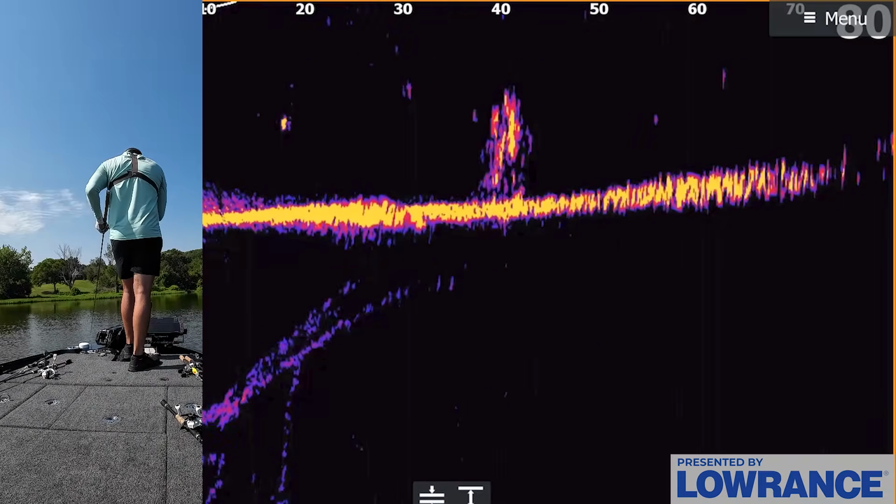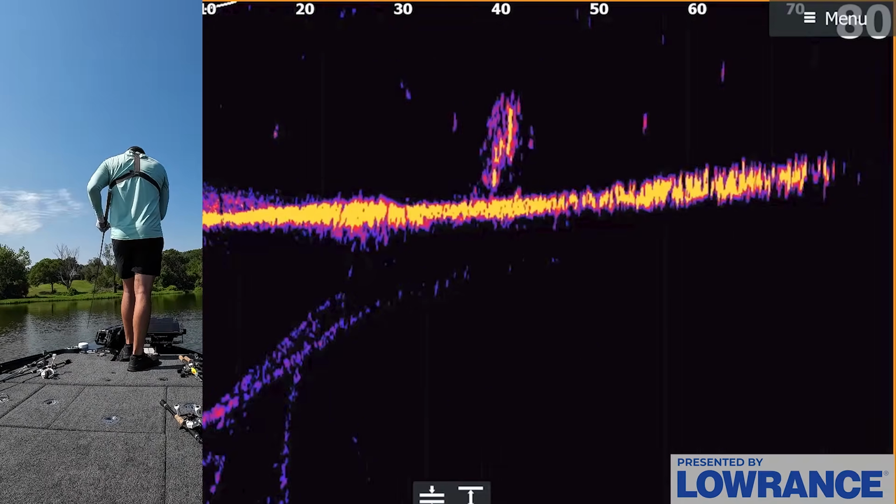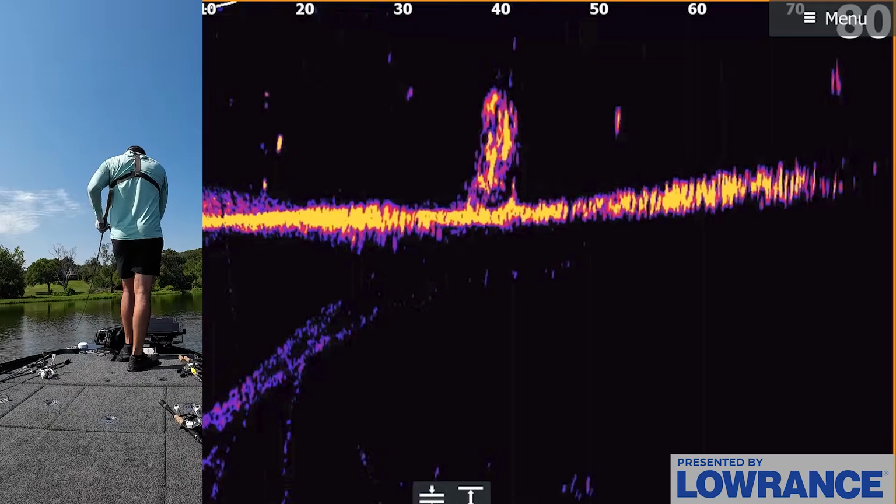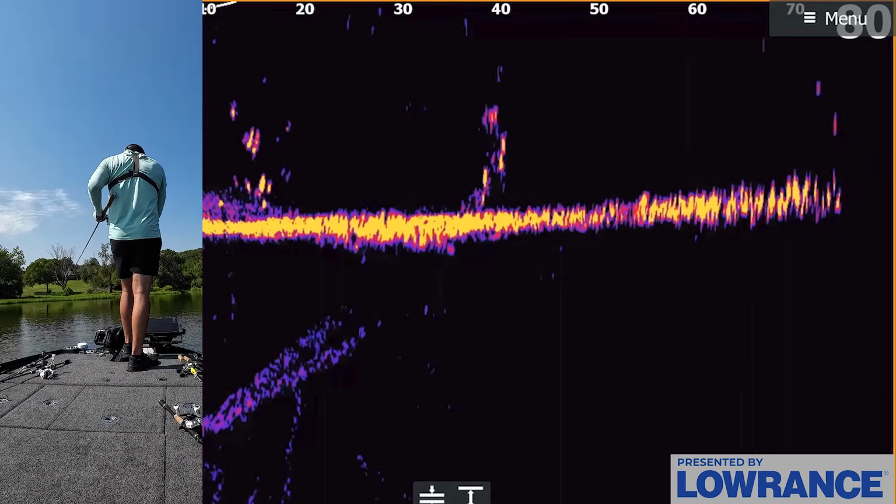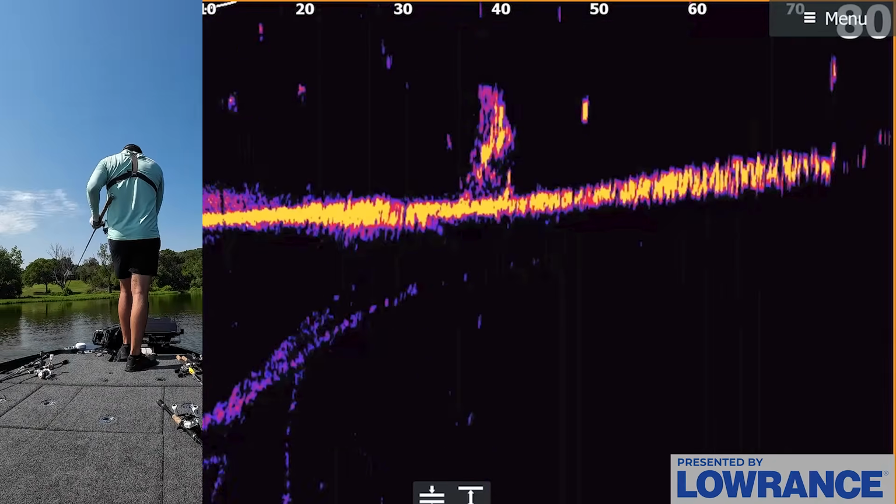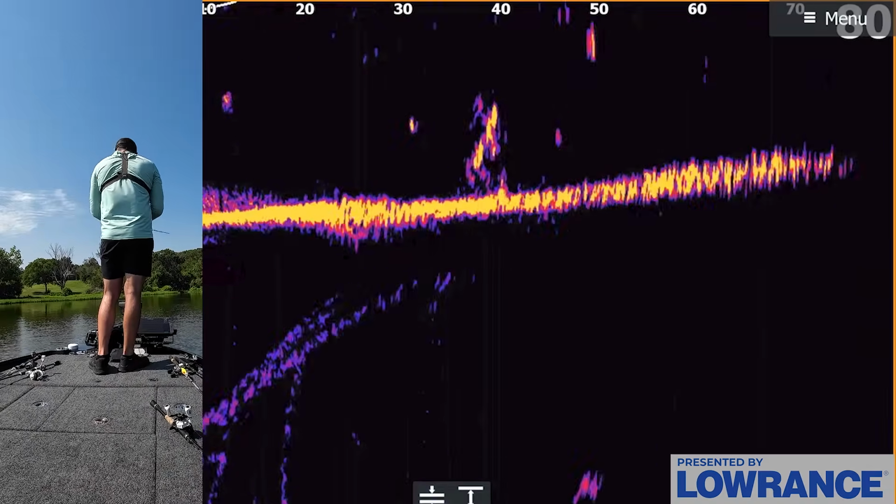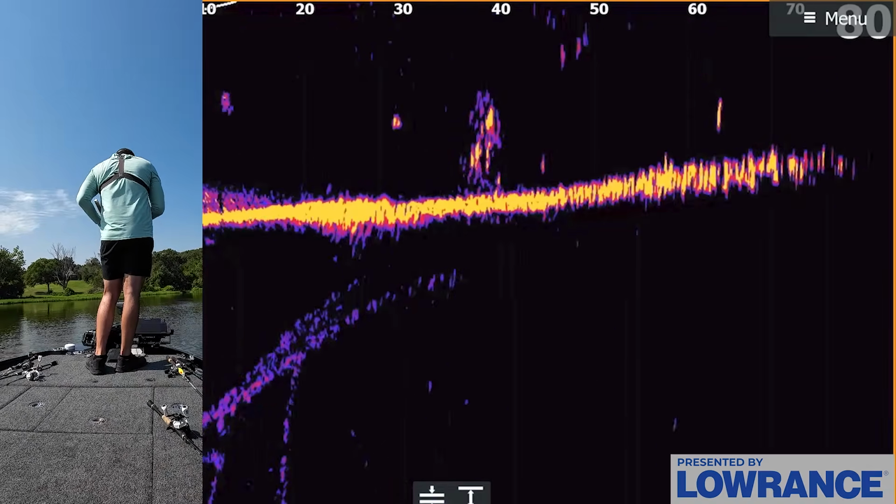And I have to get these settings dialed in. I know that there's some really cool things you can do with this. I've been talking with the Lowrance team and they have shown me some really cool screenshots where you can basically filter out a lot of the brush and just show these better quality bass in and around the brush. You can see one swimming right there. There's some good ones out of the same brush pile where I just caught that last fish.